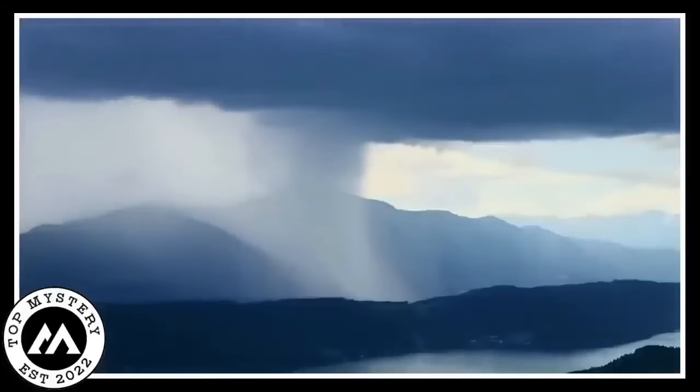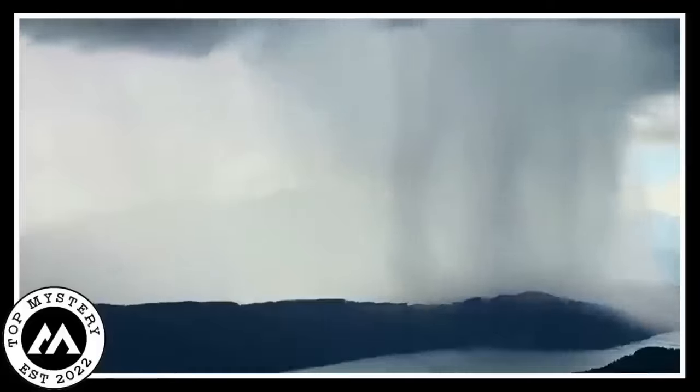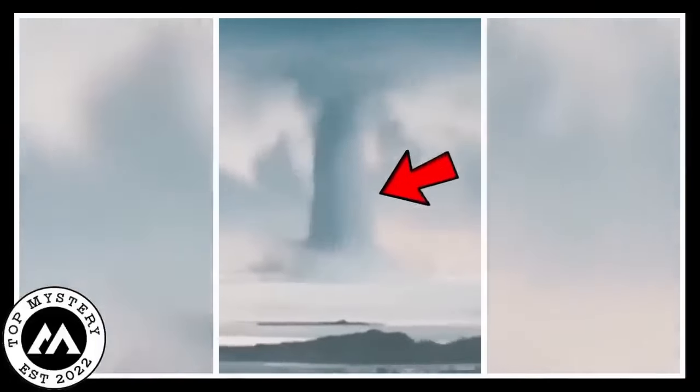Cloud burst. A person chilling on the beach next to their car captures this crazy video of a cloud straight up bursting and dumping into the ocean. It's both terrifying and mind-boggling, you know?